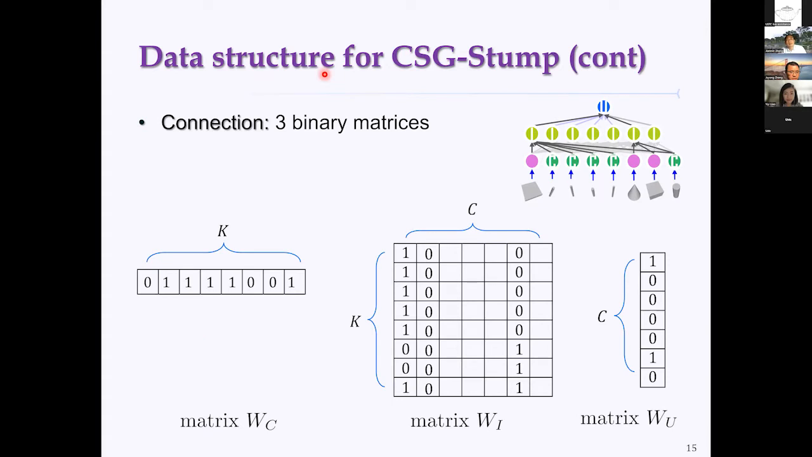For the connections or Boolean operations, we introduce three binary matrices to encode these connection layers. In particular, for the first layer, the complement layer, we use a matrix WC. WC has a size of 1 by k, where k is the number of primitive objects.